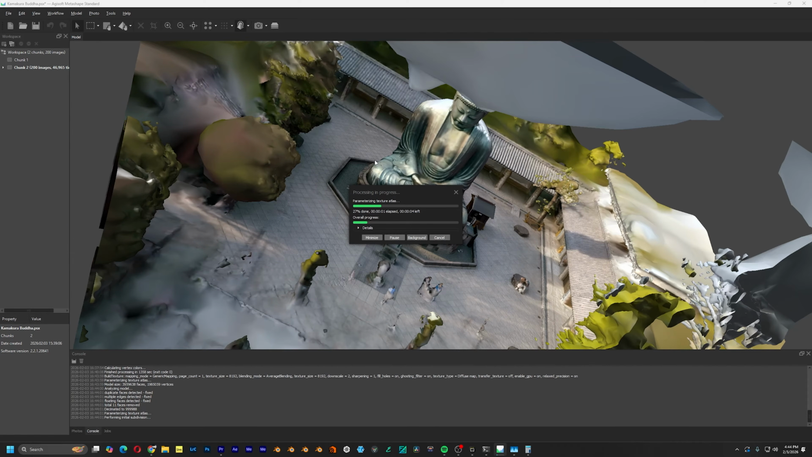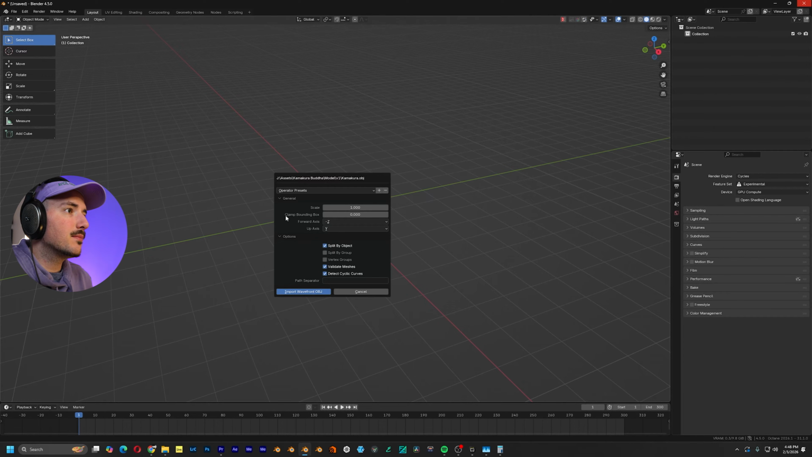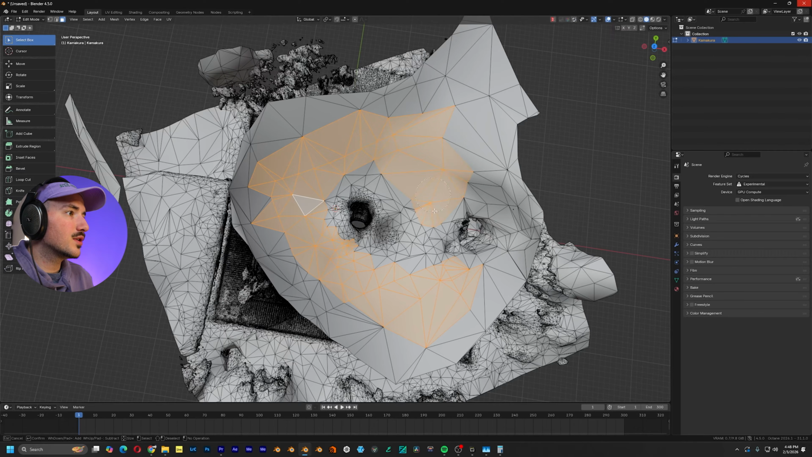One last thing is that we're gonna process the texture, and then I'm just gonna hop into Blender with this. Okay, so now that we have the 3D model successfully processed, let's drop it into Blender and get to business. I'm just gonna align things properly, and then really quickly, I'm just gonna get rid of all this junk up here.